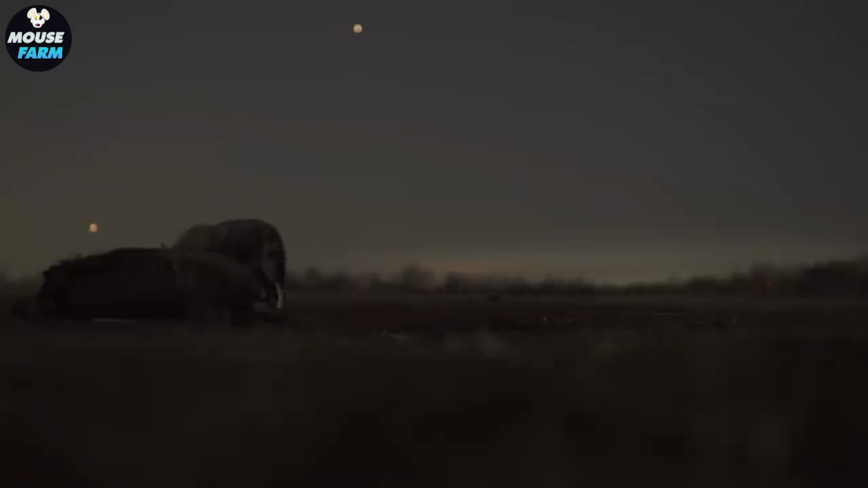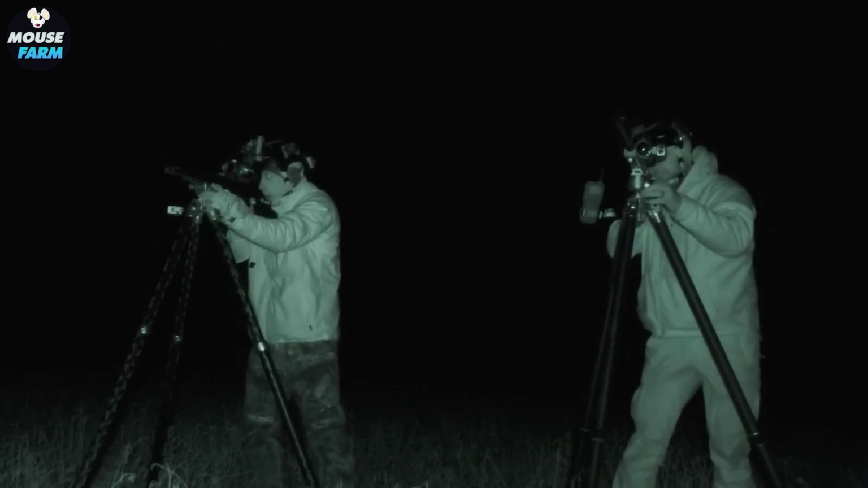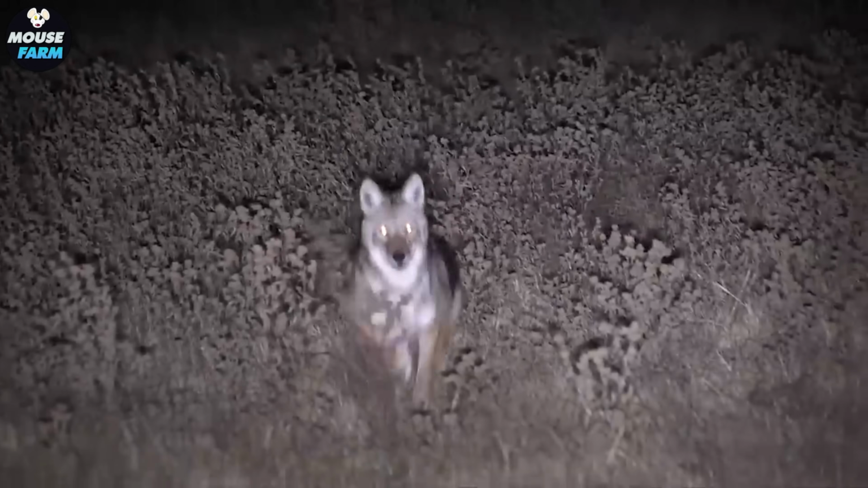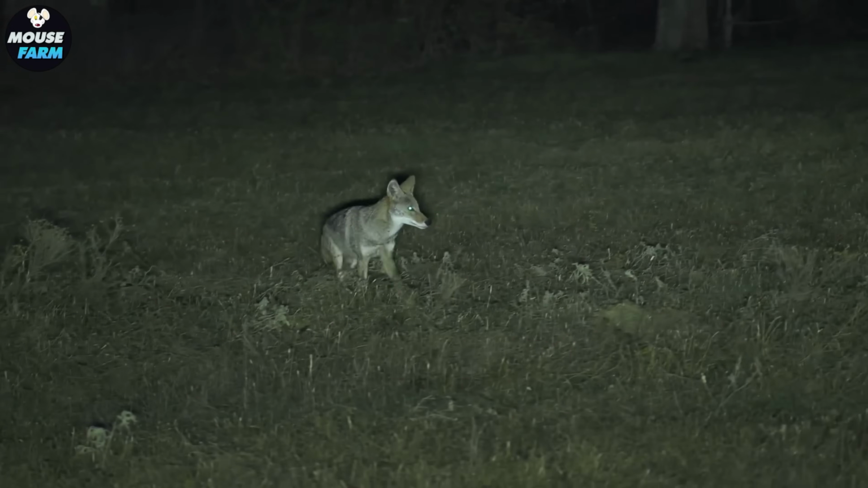Coyote hunting comes with strict regulations that you must understand to become a hunter. Hunters must avoid targeting pregnant females or young coyotes that are not yet fully grown. This ensures population control without destabilizing the ecosystem.